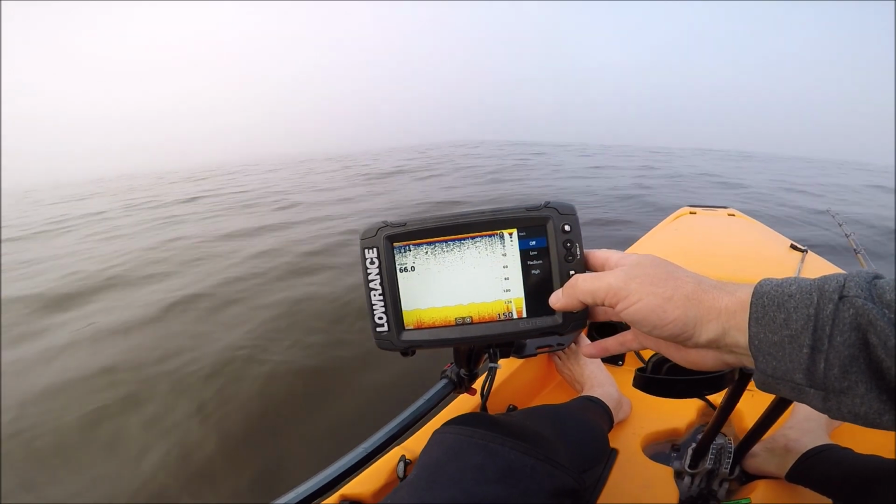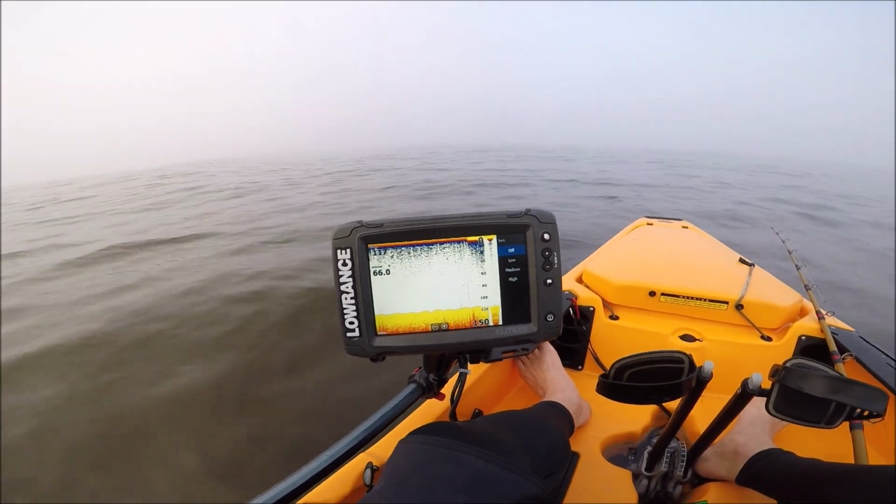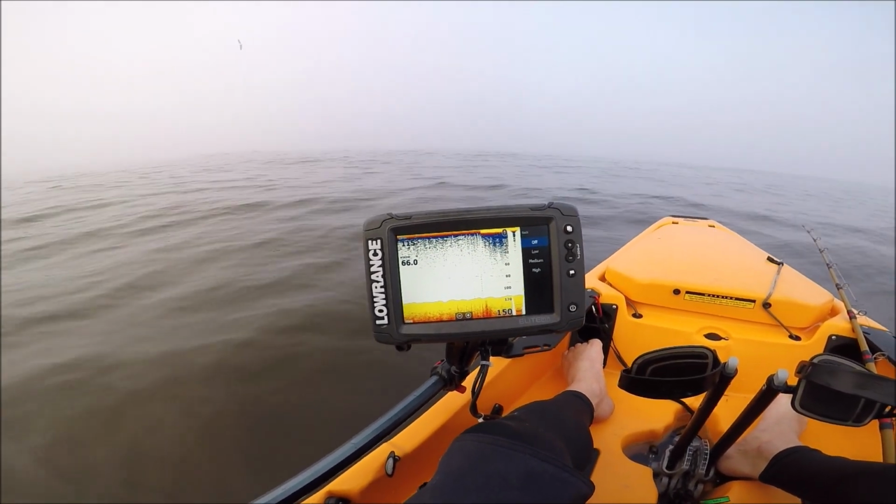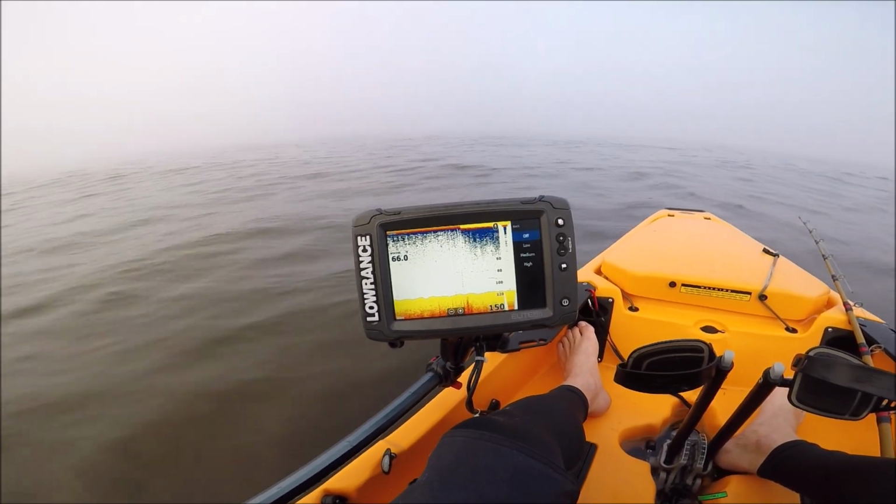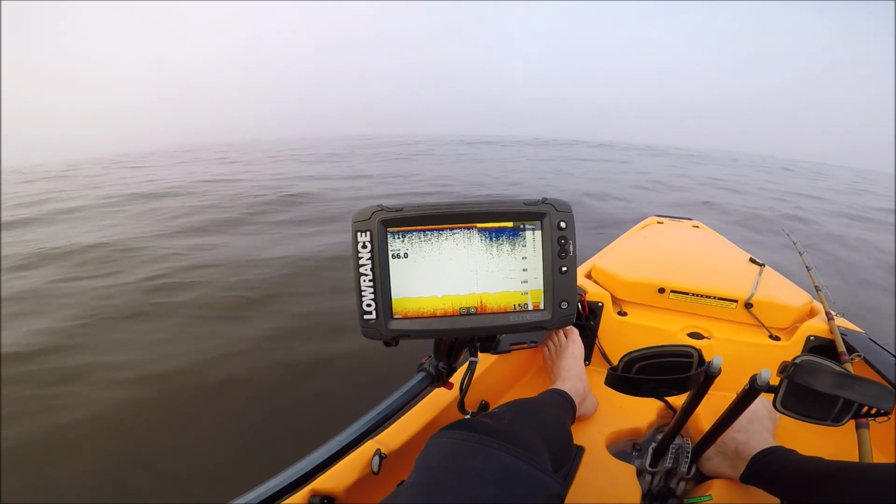It's not too bad. I don't want to lose too much resolution in the top part of the water column because there are sardines and mackerel up in here feeding on this zooplankton, so I would like to be able to mark those. Sometimes if you have your filters on too high, you might filter out some of that bait in the top 20 feet of the column. So leaving the settings here.